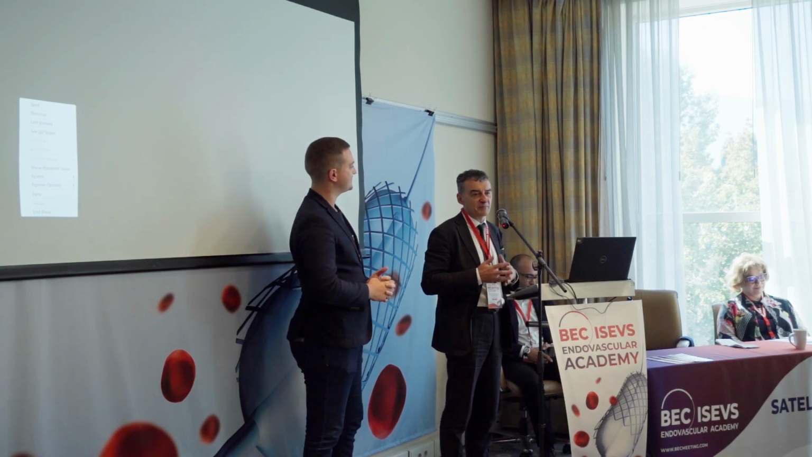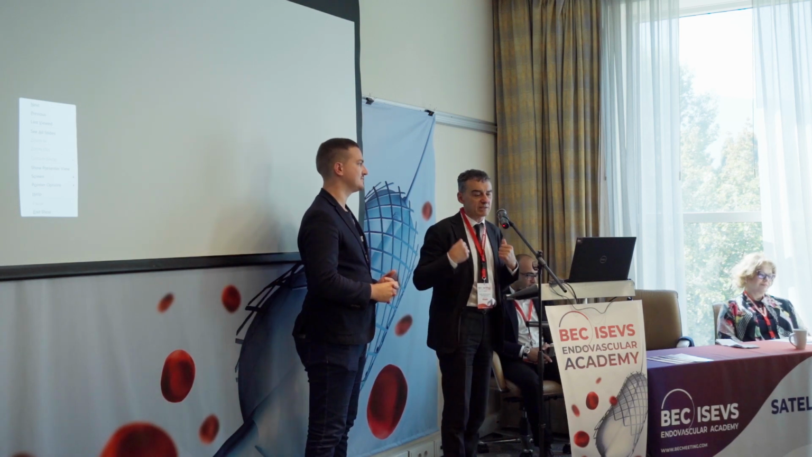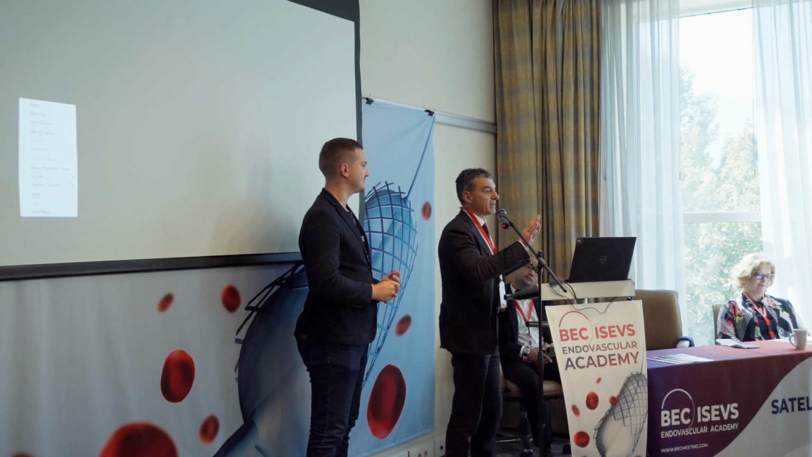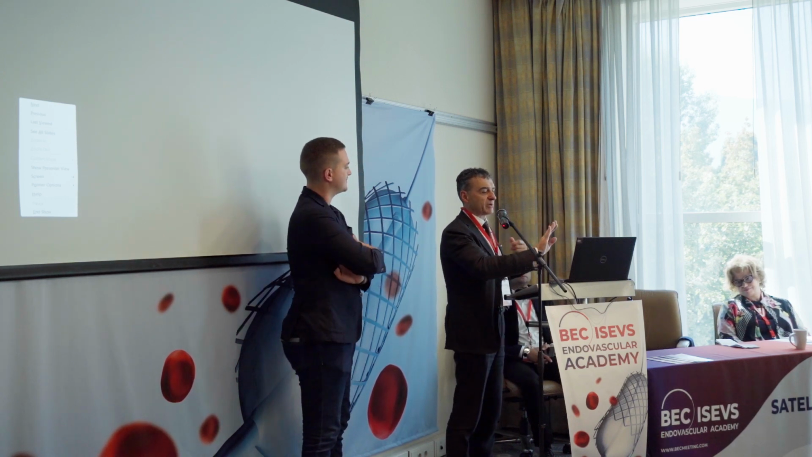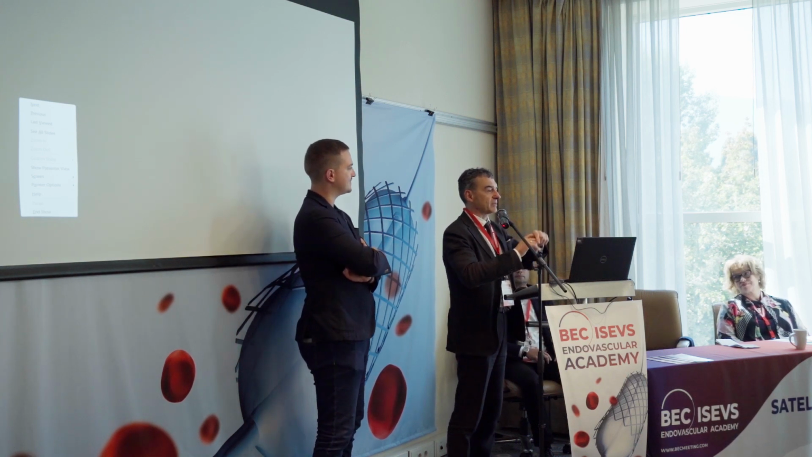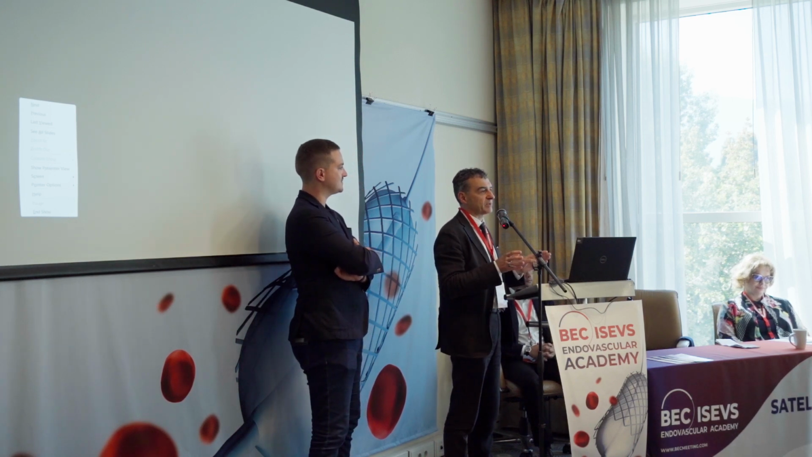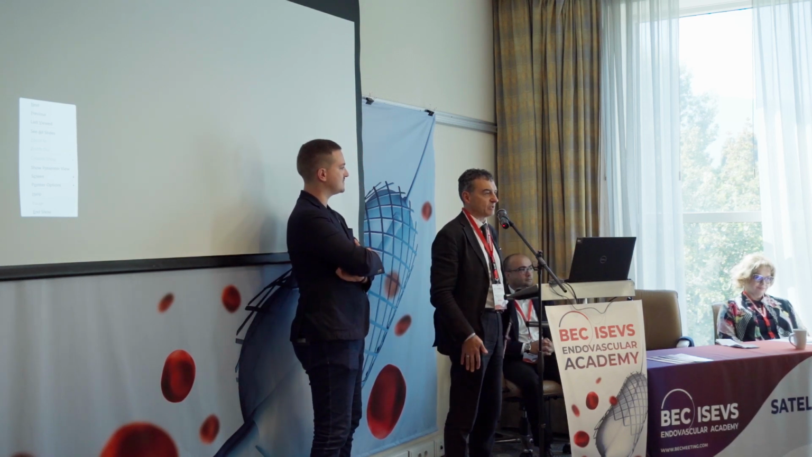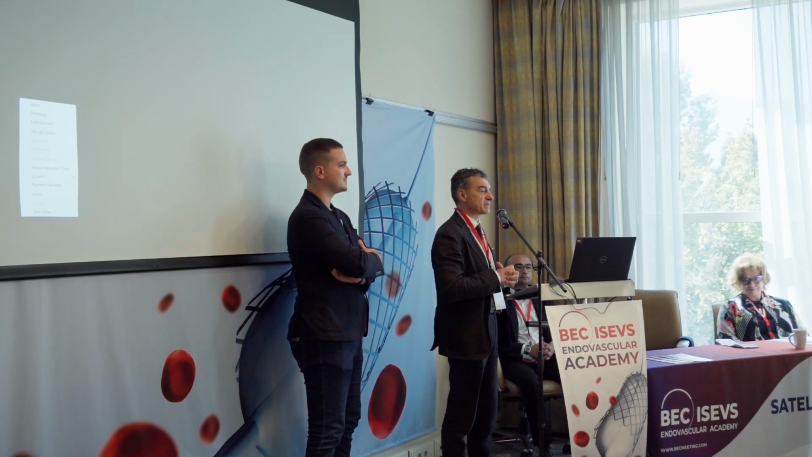So we are in fact creating the golden standard, and we were asking ourselves whether to compare one leg to the other leg, or only to compare one territory of the leg toward the other territory of the leg. And probably both are important. So we need comparative data between the arms, between the legs, and within the organ that is examined.